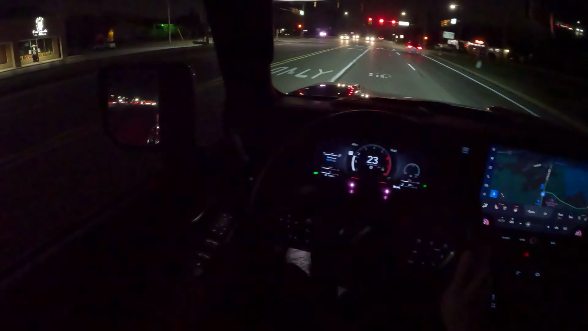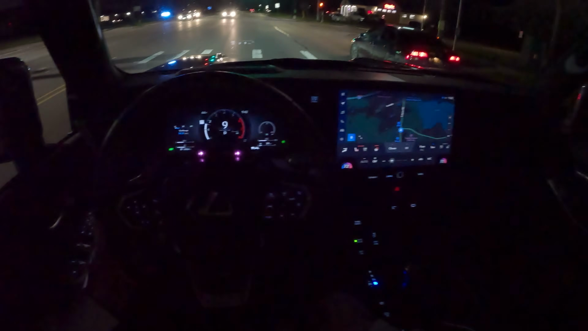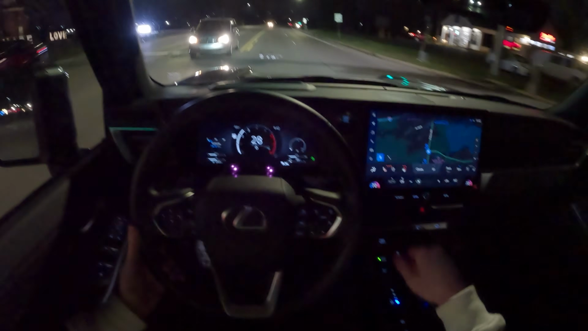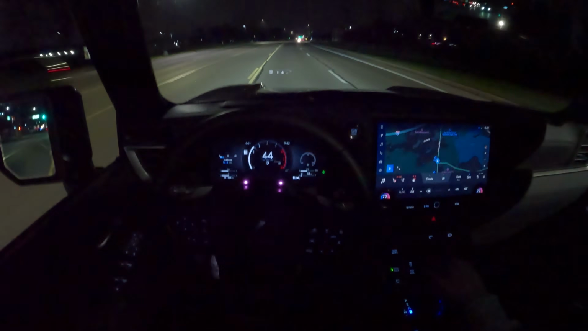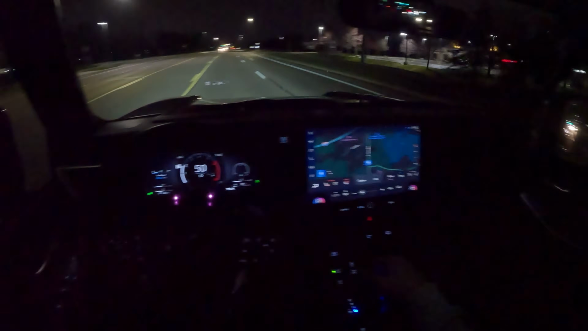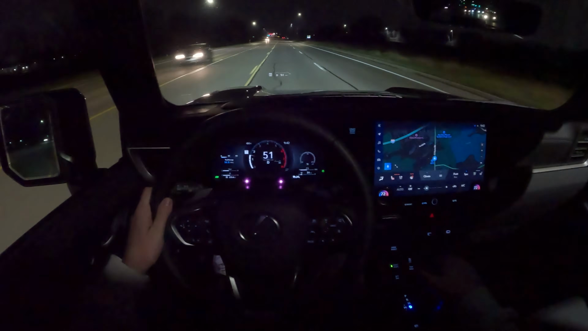Got a couple of lighting points in here for ambient lighting, if you will. Above the door handles, the window switches, and the footwells. I'd maybe like to see something a little bit more from a $64,000 SUV. At the end of the day, the Lexus GX is more of an off-road oriented vehicle, but it is still a Lexus, so I think maybe some lights on the dash or something would look nice in here.